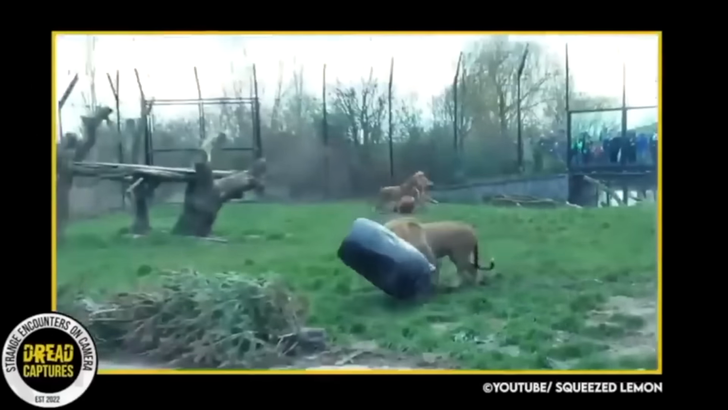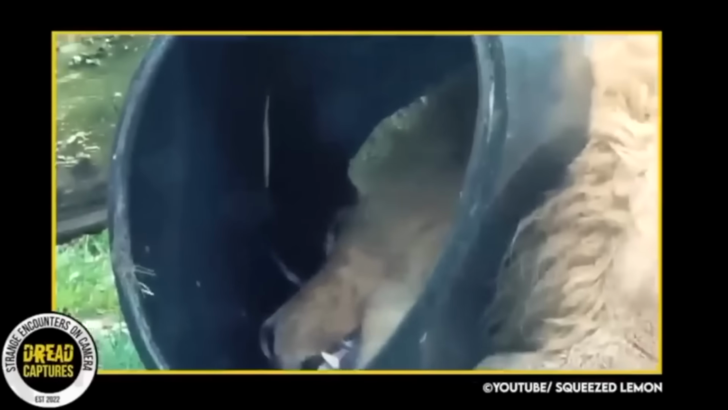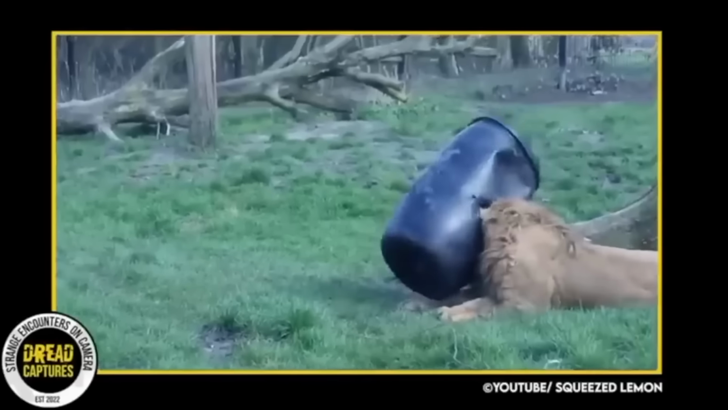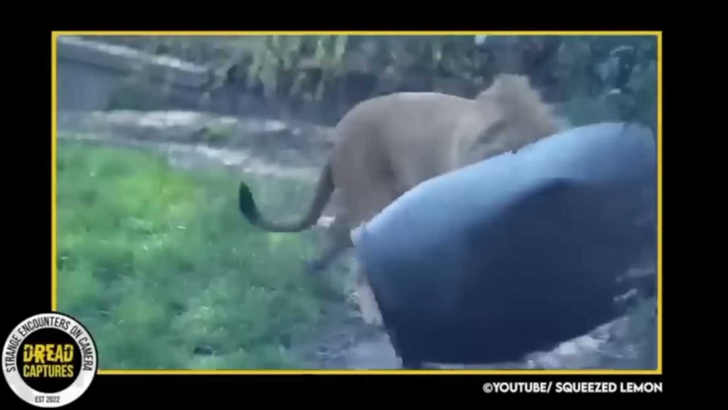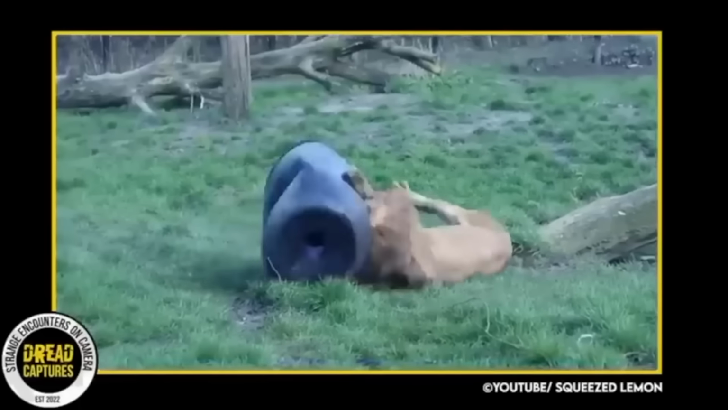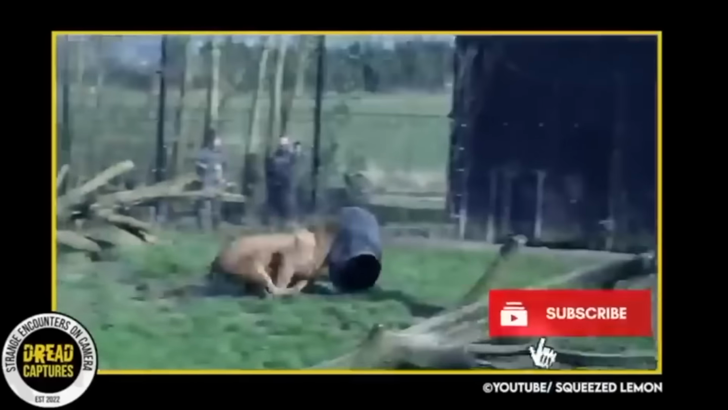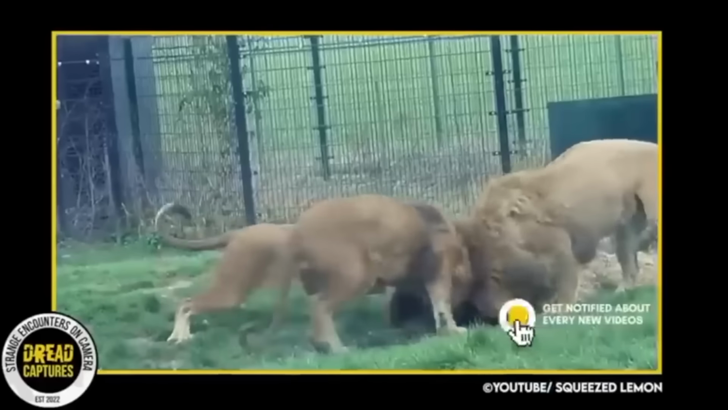The concerned members of his pride tried to help, but the lion's restlessness was nullifying their efforts. As the panicked lion continued to struggle, and zookeepers worried that he might hyperventilate and pass out, they made the difficult decision to sedate it. Thankfully, the lion was unharmed and eventually freed from the barrel. This should serve as a reminder to us all that greed can lead to dire consequences, even for the king of the jungle.